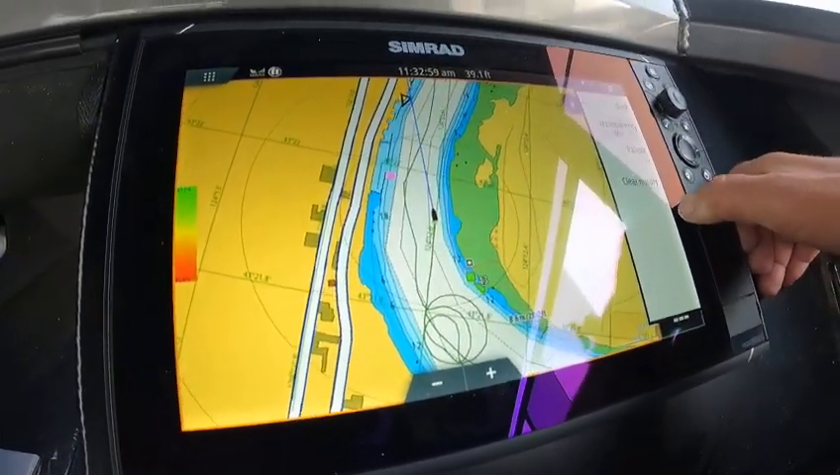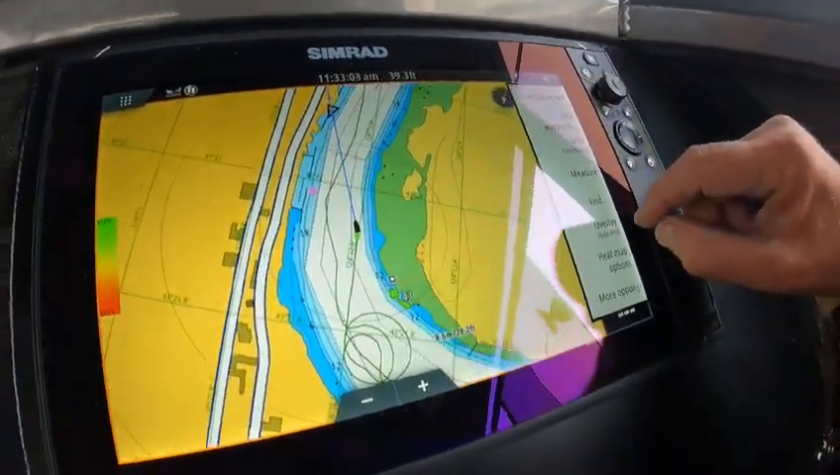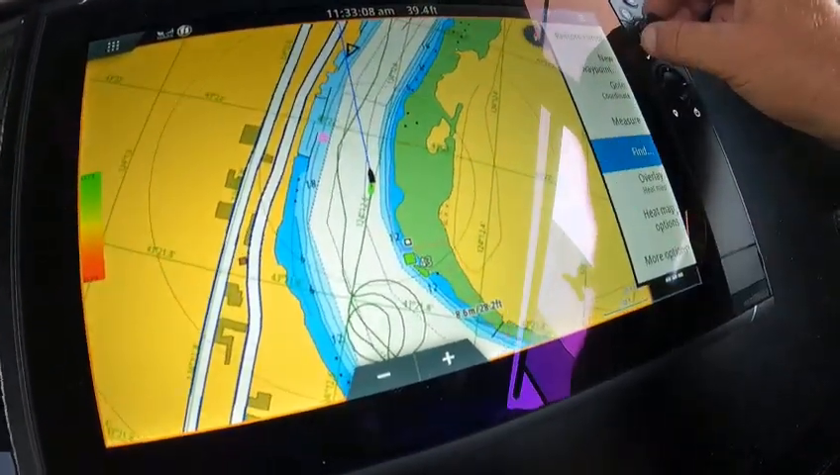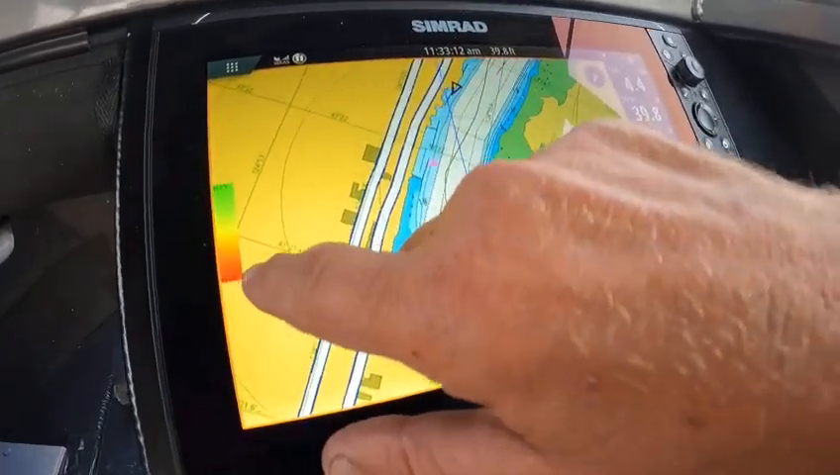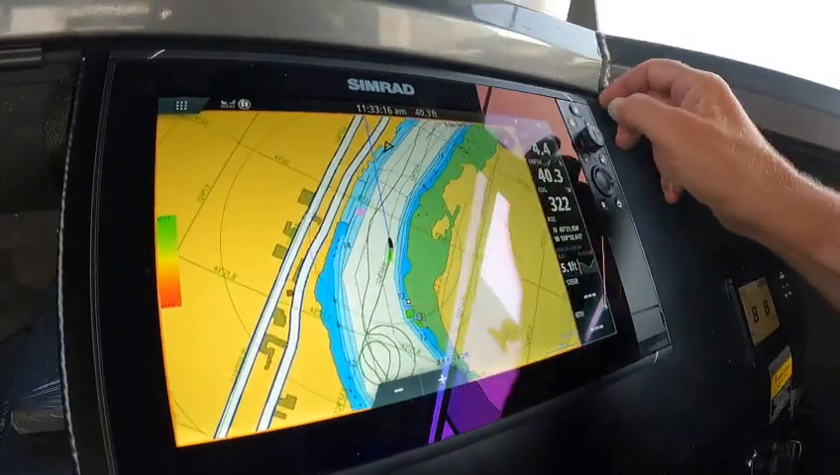Heat map on, minimum transfer, clear. Okay, so that's what a heat map does. See how it's leaving that green right there? If I zoom, that means it's up to 67. Now if it went to the orange, it'd be like cooler. So that's kind of good for tuna and sometimes salmon.